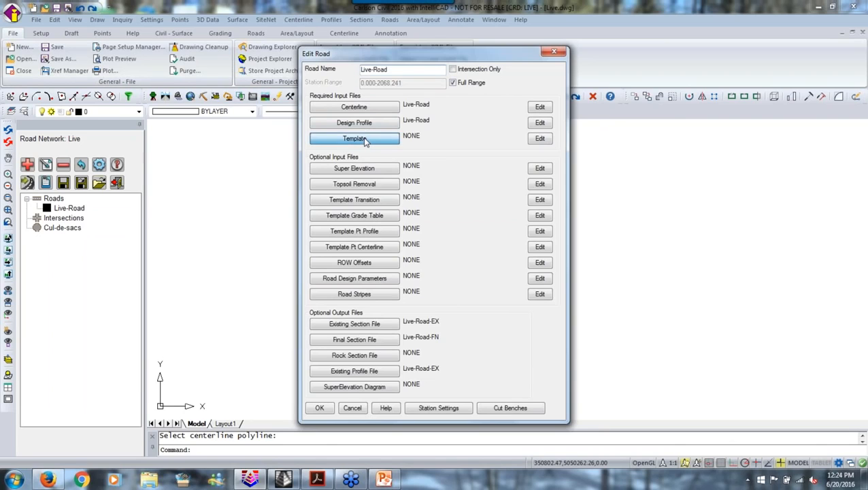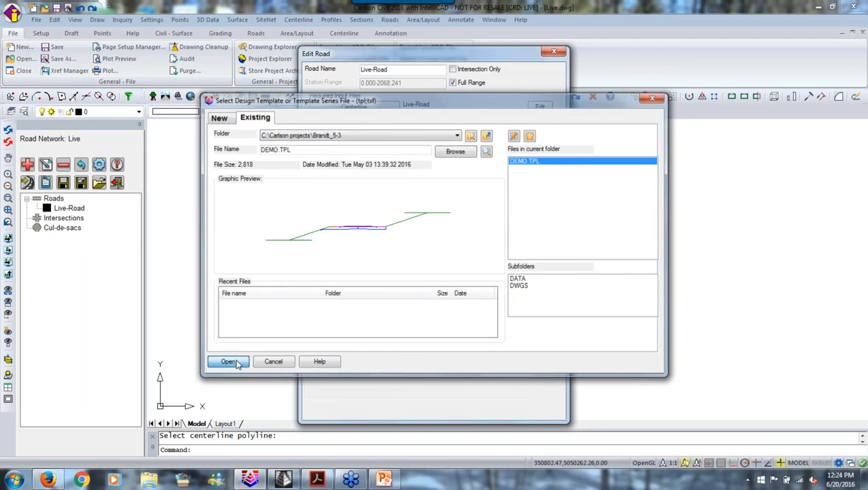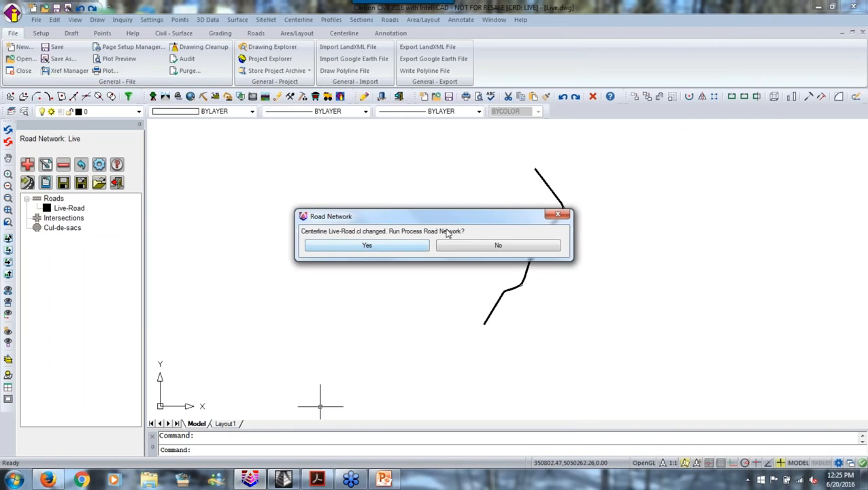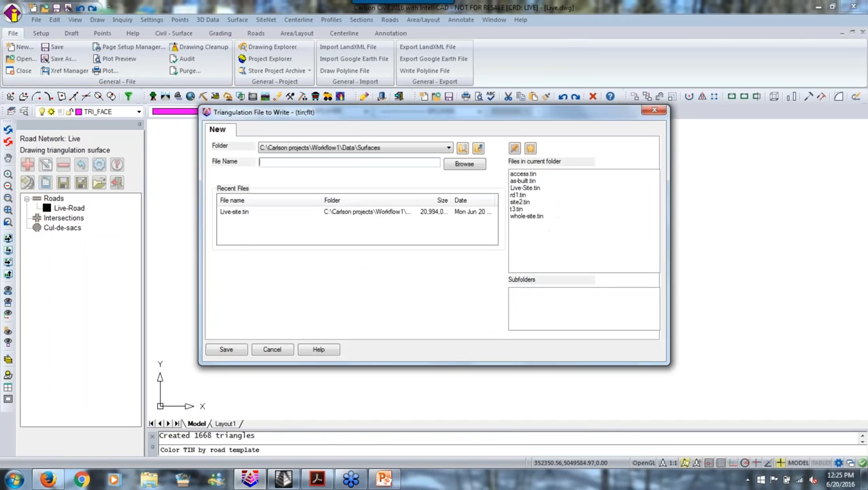Now for the template, oh, what time is it? 12:24. Okay, we're going to use this demo template. I was going to build one, but I've been talking too much. So we're going to use this demo template, and we say, okay. And it says, do you want to process the network? And I go, yeah, process the road network, and it goes through and builds the road.